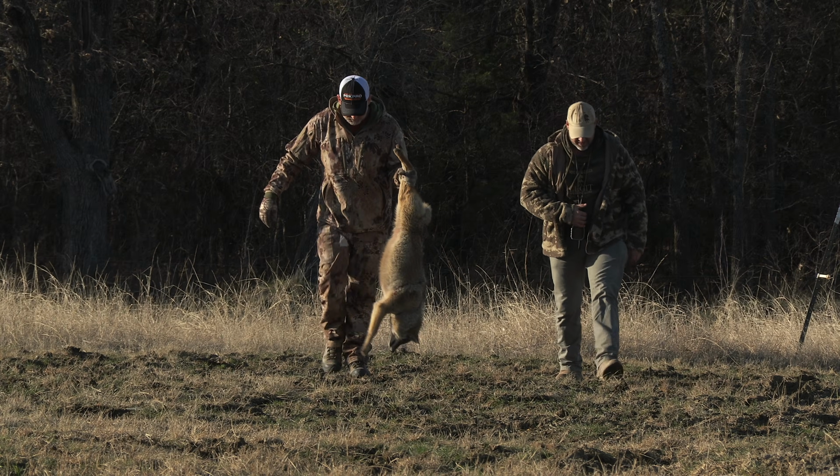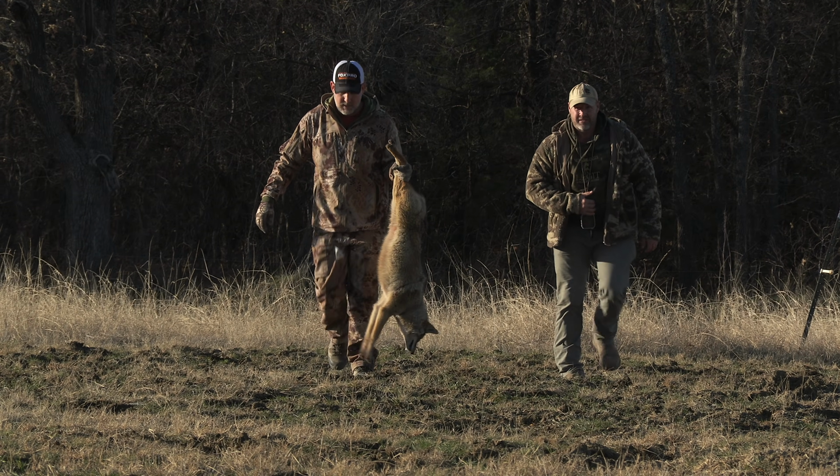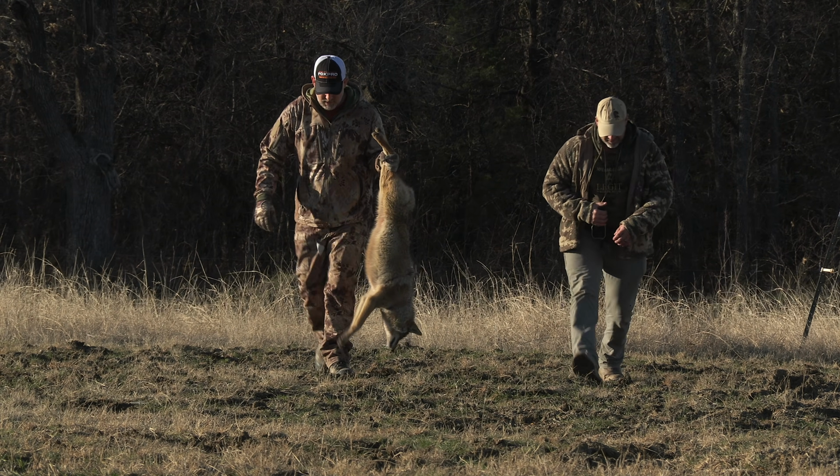When you can go into a spot that's been hammered by other people and you know those coyotes' ears have been burned and you're getting coyotes called up like that, and then you go look in their mouth and there's not a tooth in their head, that's the kind of stuff right there that lets you know you're doing it right and you've got sound files and calls that work.